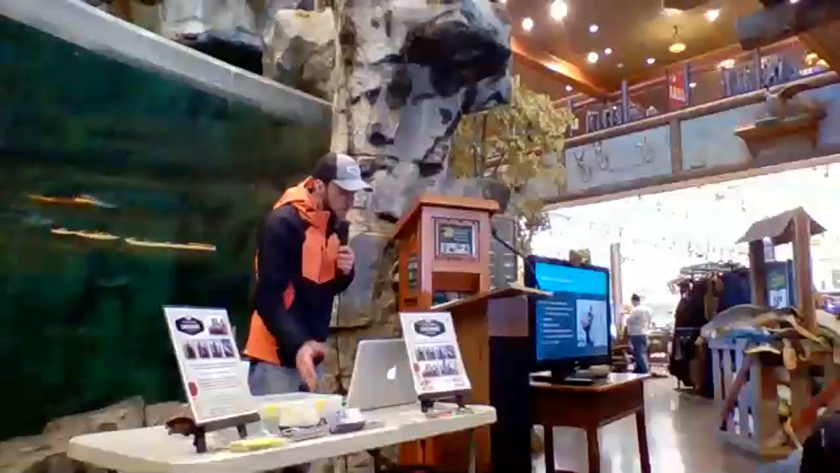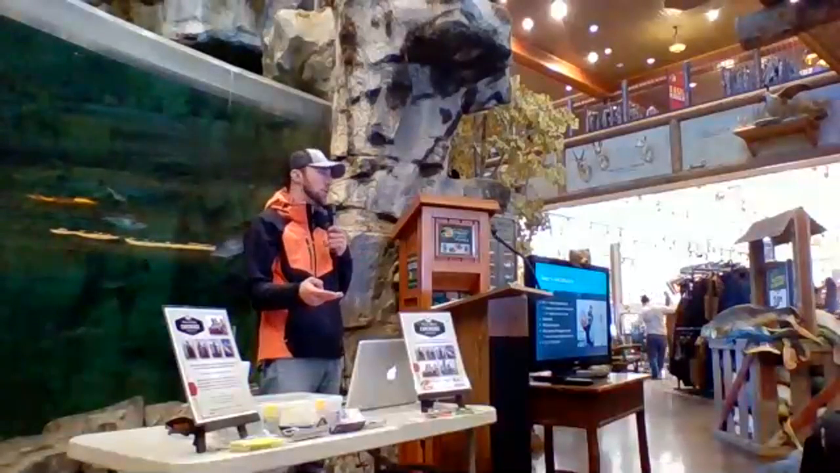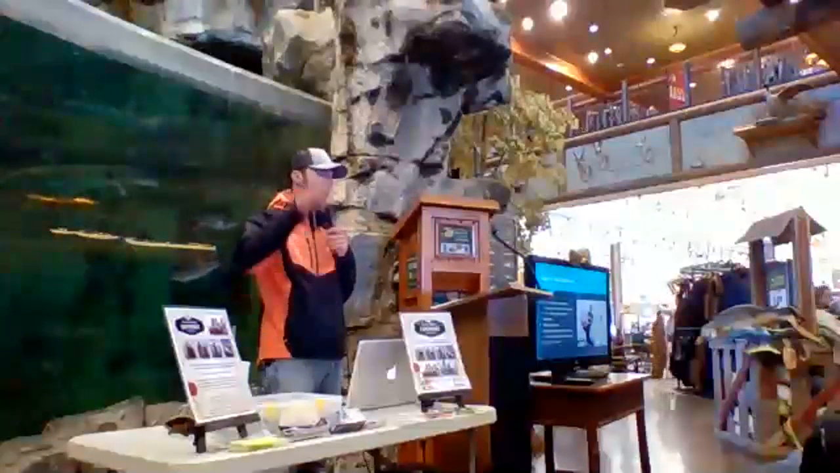You can adjust your jig size as necessary too. I find the 2 1/8 ounce jigs is plenty, especially when you're fishing in brush. Anything over that, if you do 2 1/4 ounce jigs, that's really heavy.